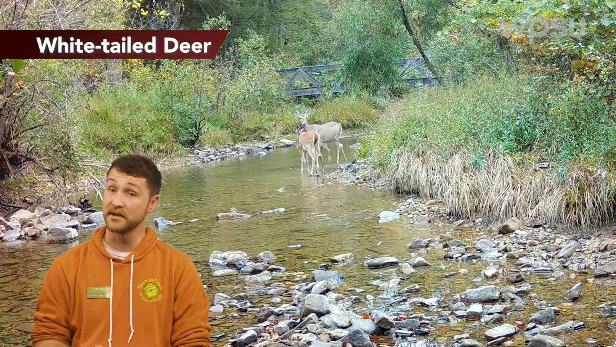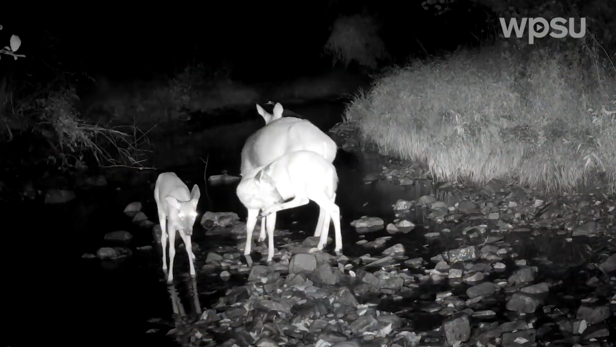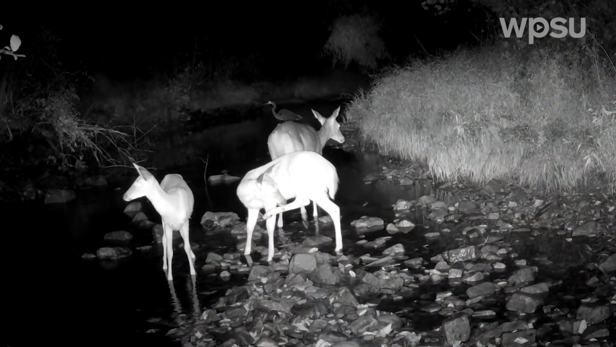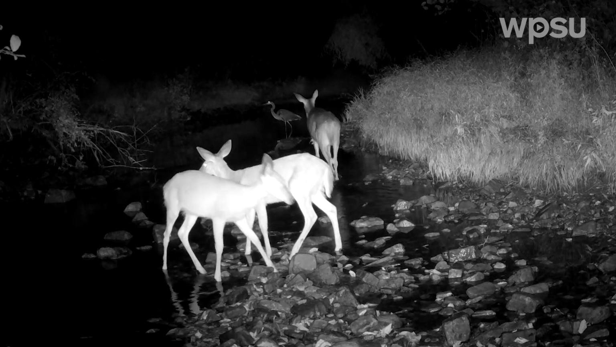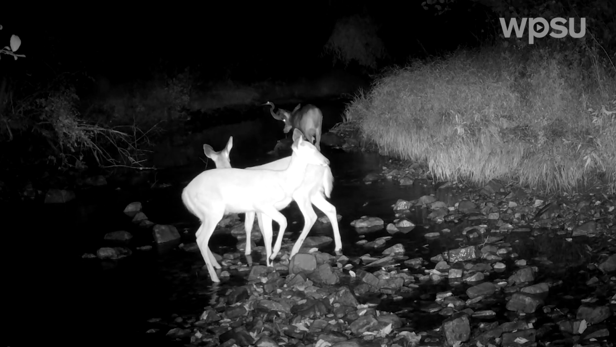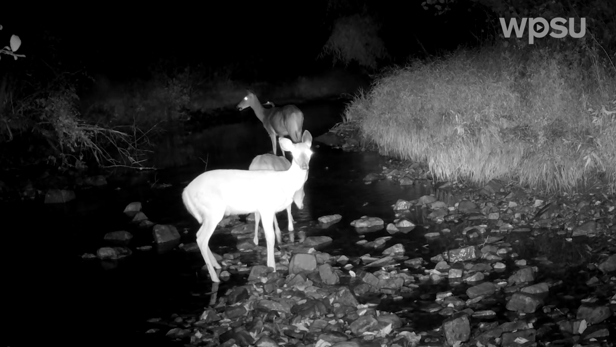I found it really fun to see these young deer being playful and having fun together splashing around in the creek. And we also saw this trio of deer in the evening wandering that same stretch of creek with another common visitor hanging out in the background. Interestingly, a couple of times this season we've observed deer and a heron together.